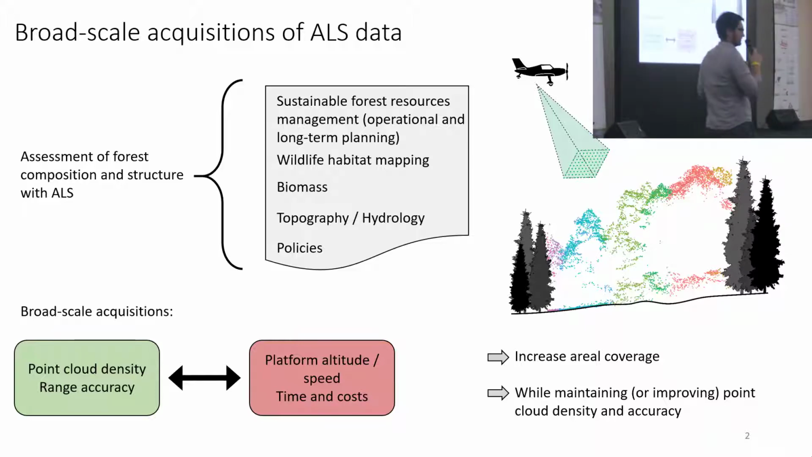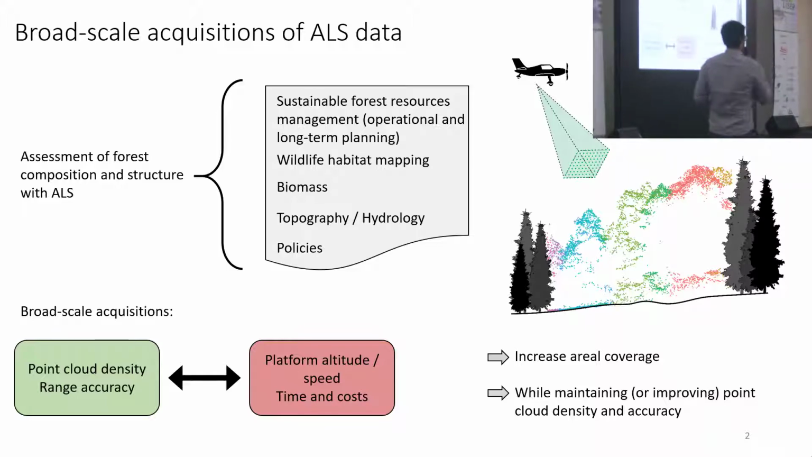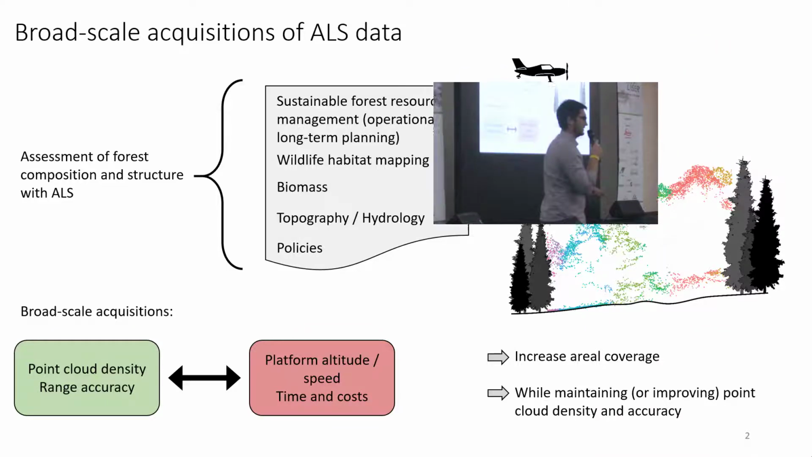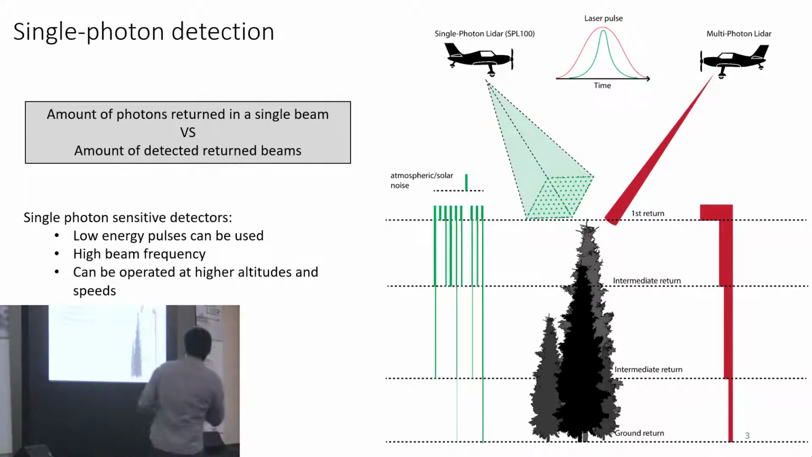So the general goal is to increase the overall coverage of the acquisition while maintaining or even improving the point density and the accuracy of the point cloud. And this has been made possible recently with single-photon detections.